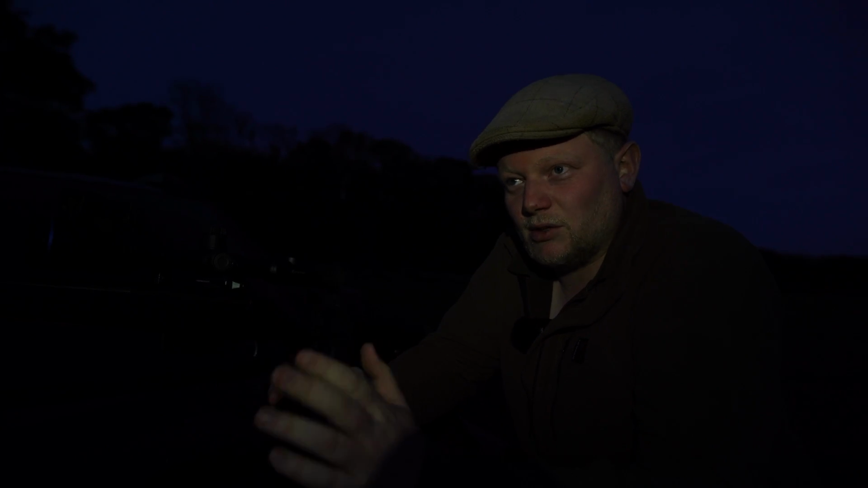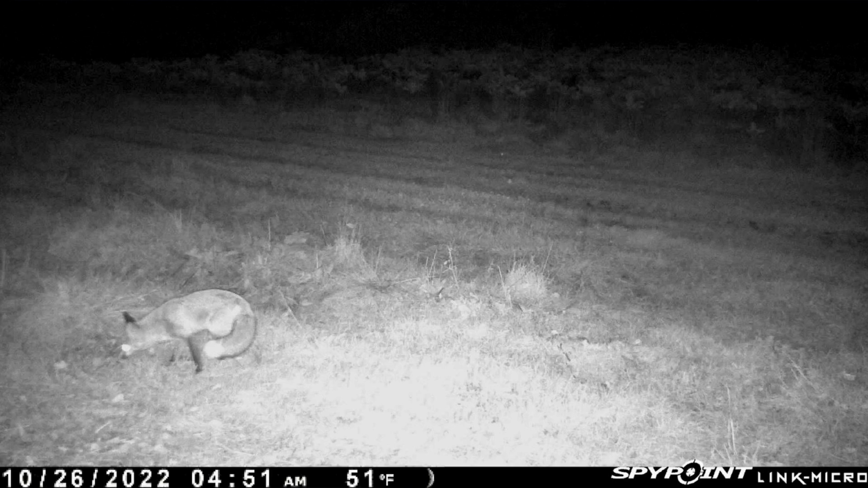So we're just going to position ourselves up here for a minute. We've got a bit of a drop in front of us and a woodland on the left hand side and the right hand side. Our main pen is directly to the right of us, and over the past couple of days I've seen a fox down in the valley. So I've got a Spypoint camera set up on the tree and he does seem to be appearing frequently most nights. So we're going to sit up here for a bit and see if he makes an appearance.